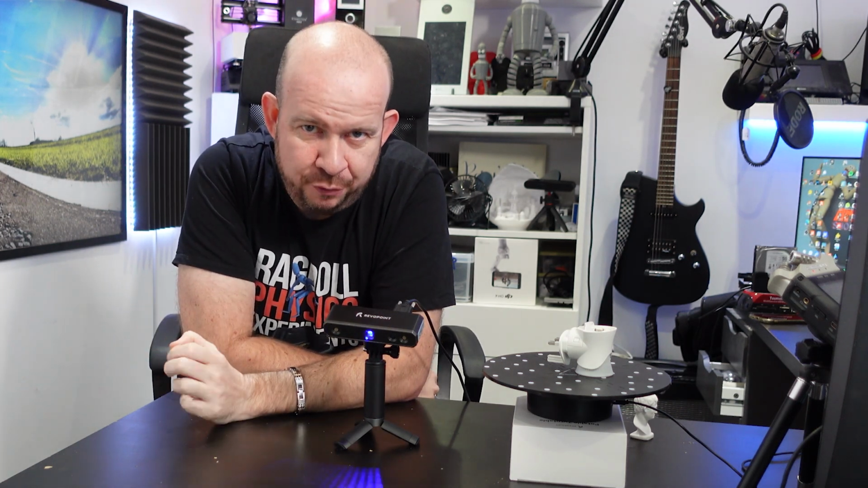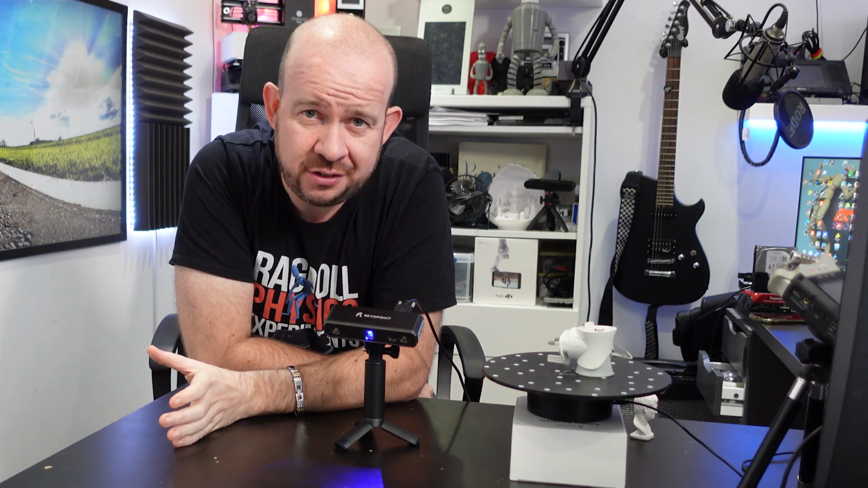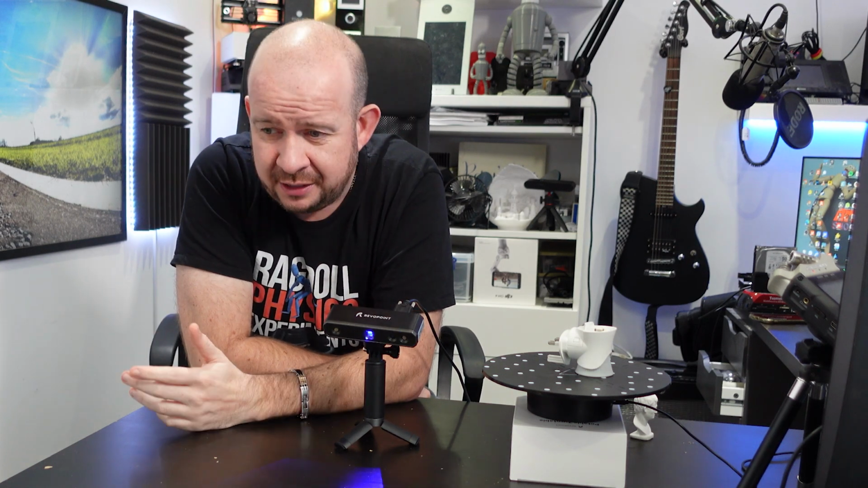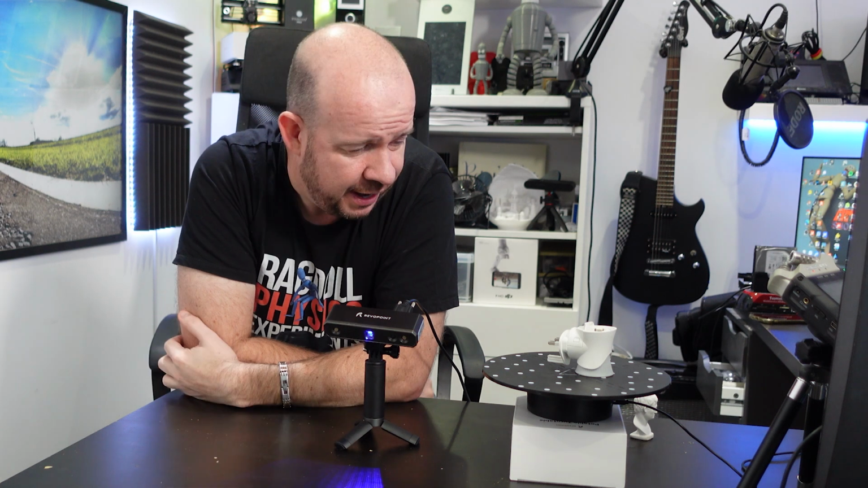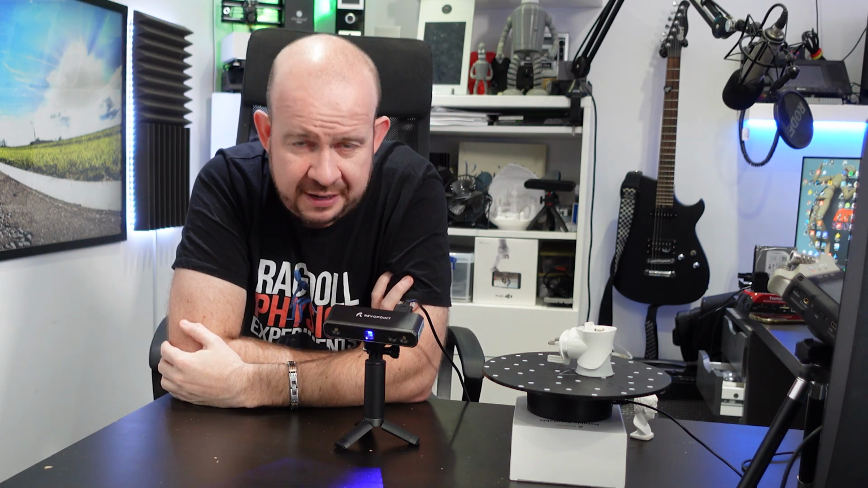Overall, it's a really clever bit of kit. It definitely struggles with some objects. I think there's a lot of restrictions. Anything that's too shiny needs to be sort of matted out somehow. Anything that's reflective is just problematic. Anything that's translucent or transparent, no chance, you know. So it's definitely got use cases.